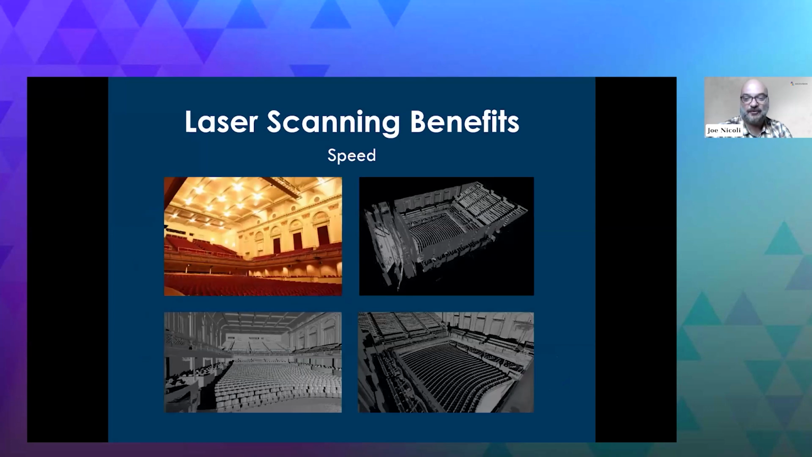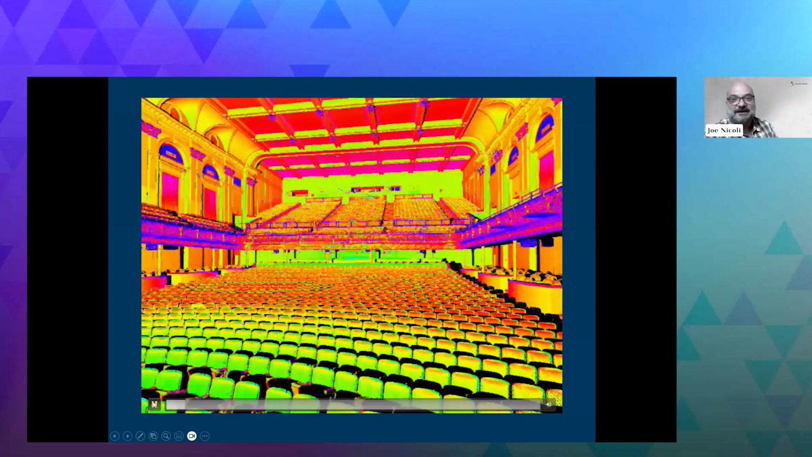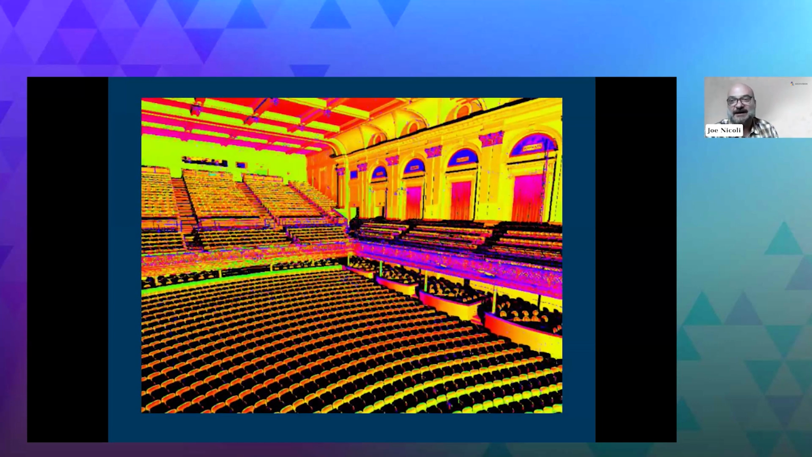So to give you an idea how quickly you can max out your point count, this is the Lyric Theater in Baltimore, and they were renovating the back of house. They wanted to bring in bigger shows, and bigger shows needed bigger back of house to support the sets. So we went in there and scanned the back of house and produced models for that. But while we were there, we took a single scan at the center of the stage just to show how quickly you can capture all this data.